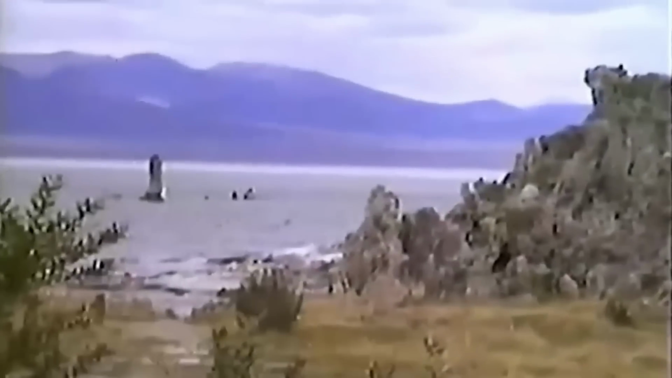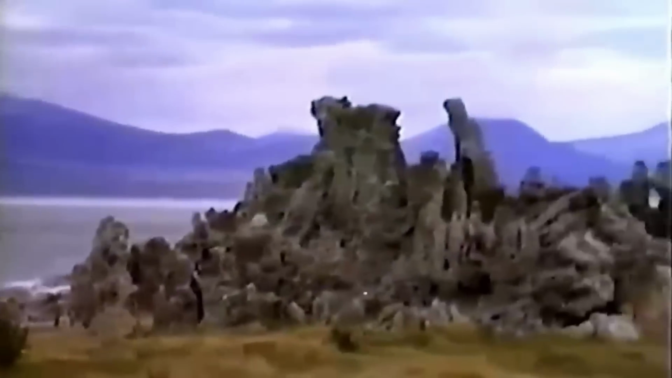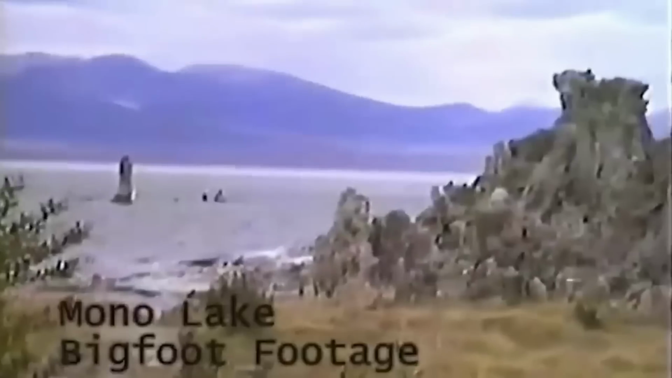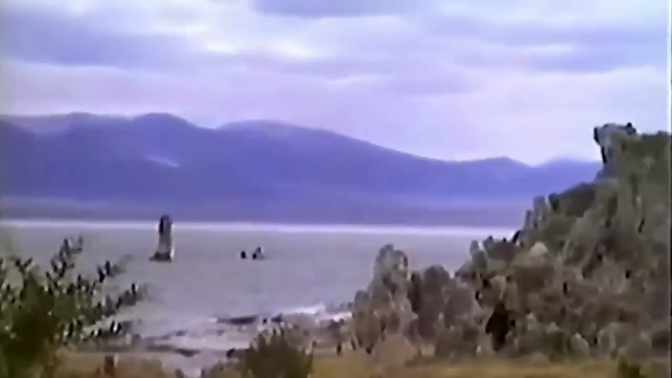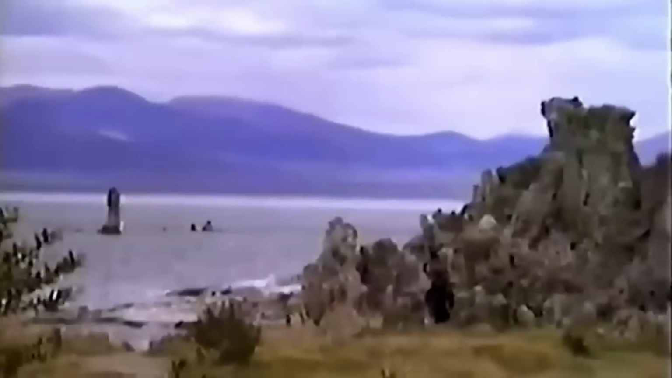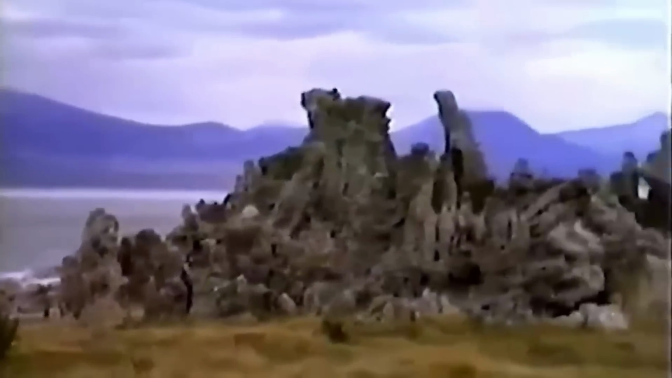The footage you are about to watch was recorded in the early 90s on a handheld video camera. The videographer was on holiday with his family, and they decided to take a day trip to the exquisite Mono Lake. Whilst his children played on the beach, he panned the camera to get a shot of the landscape. They left and remained oblivious to the fact that they may have just captured a Sasquatch on camera within a short distance from where the children were playing.